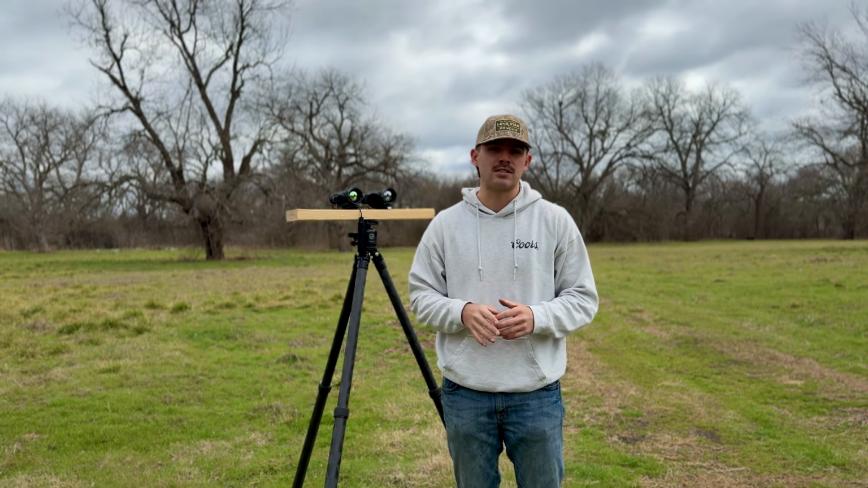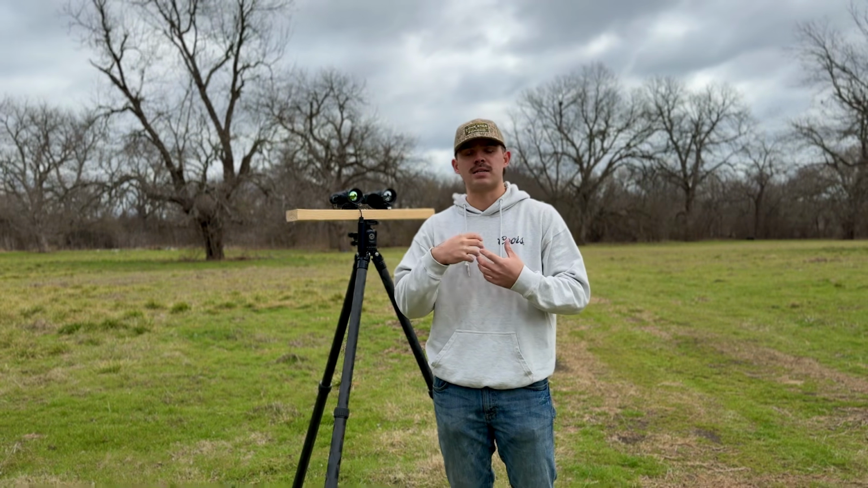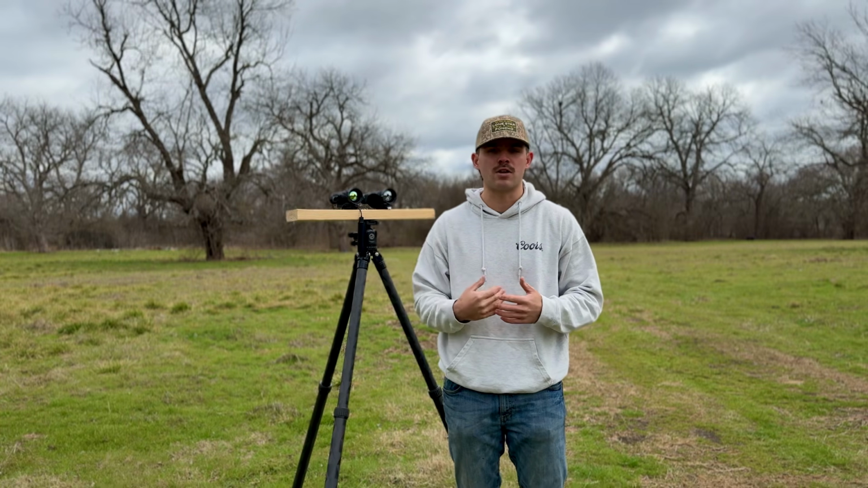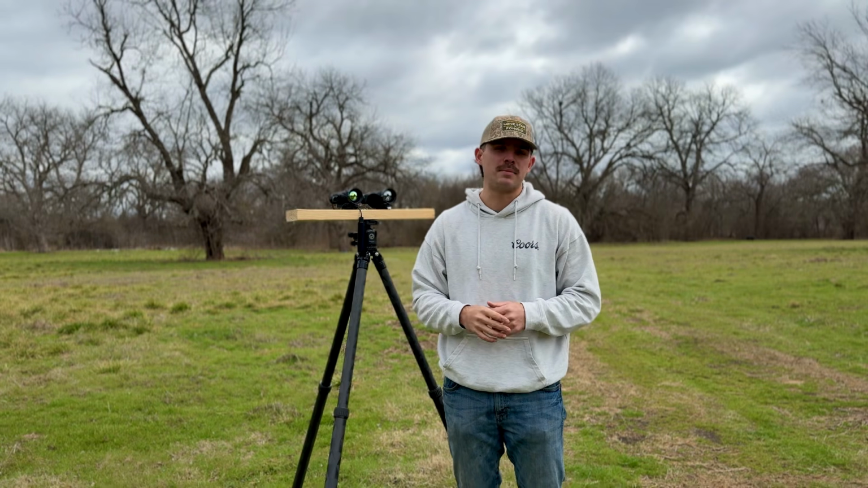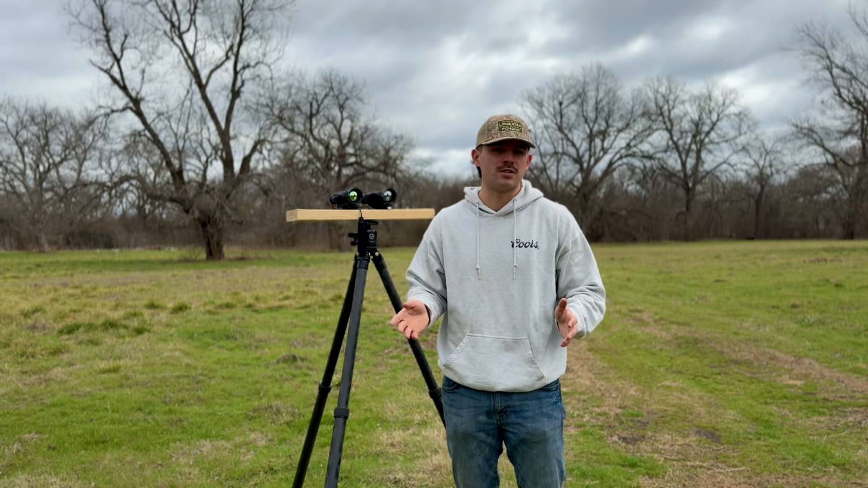I will say just a little bit of advice. If you're hunting more like for us, East Texas, where you're hunting in the swamps, sub 100 yards, I would say save the money, get the HS 650. I think it's an amazing scope. It does exactly what you want. Honestly, you don't have to spend the extra couple hundred dollars for the LRF if you're not going to use it.